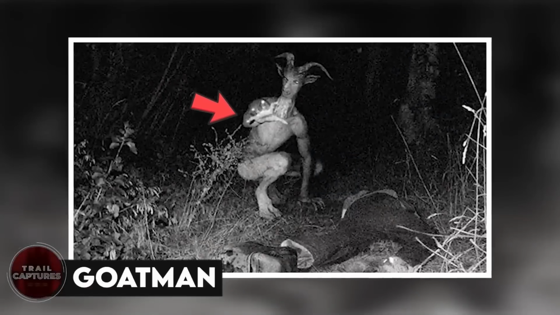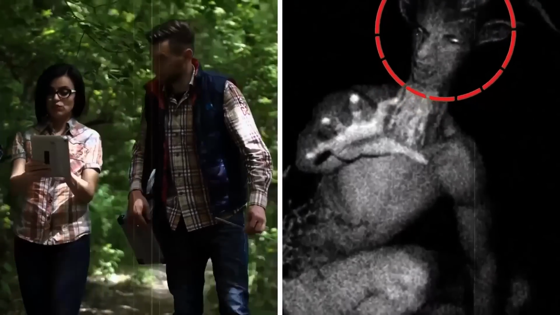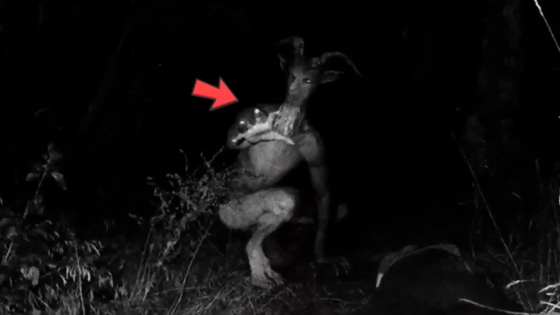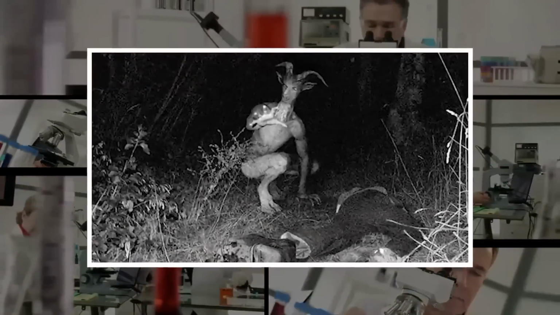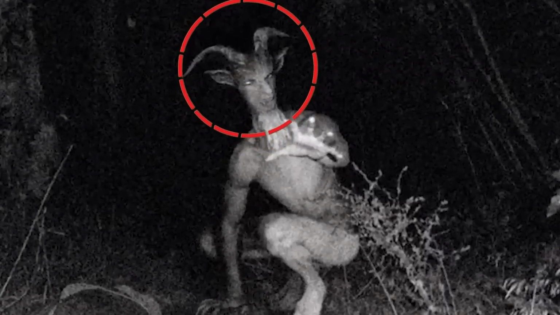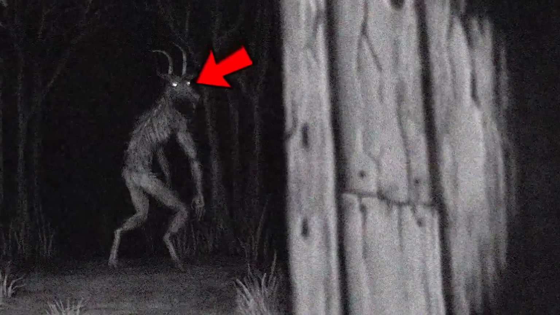Goatman. According to urban legend, Goatman is a creature resembling a goat-human hybrid. And, well, this picture captured by a trail cam shows exactly that. The legend has it that Goatman came from a DNA experiment, and we did not really believe it until we saw this picture. Now, there is a chance that the goat might not just be a legend.